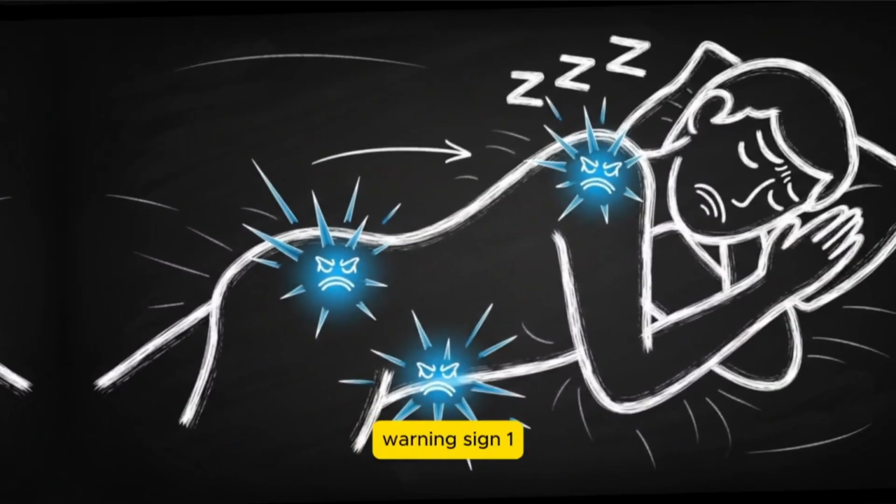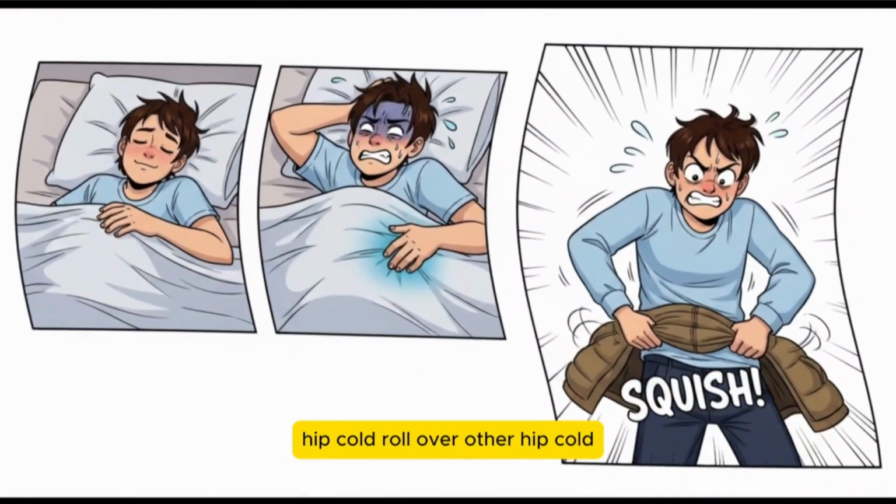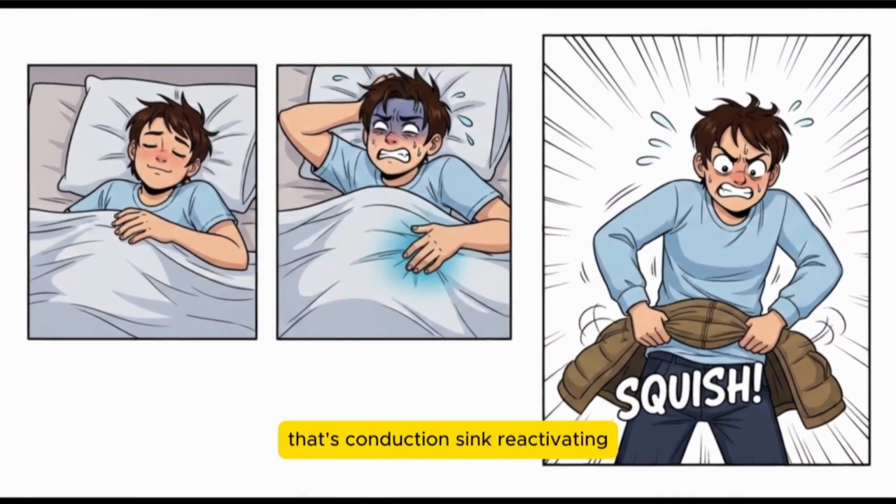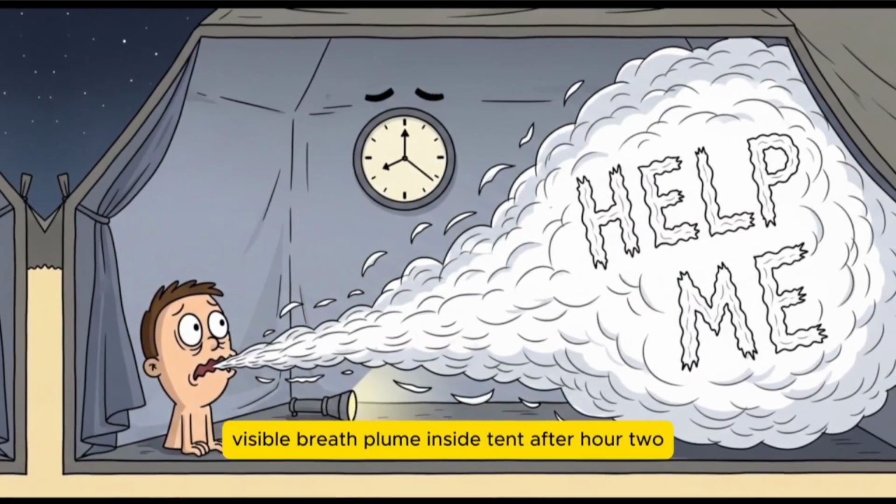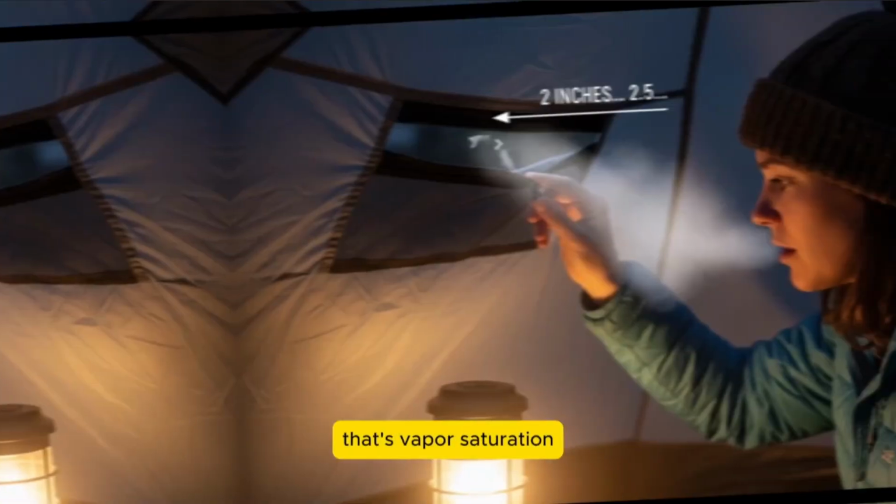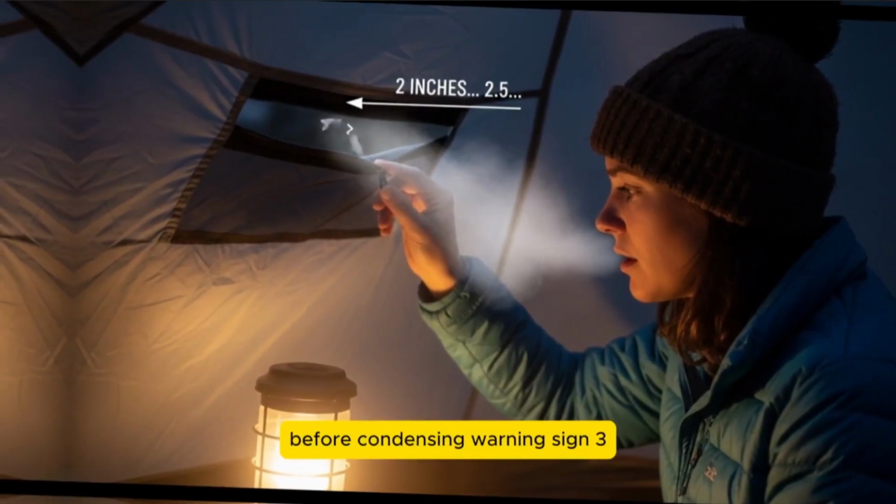Warning sign 1, localized cold spots that follow your body position. Hip cold, roll over, other hip cold. That's conduction sink reactivating, add clothing stuffed beneath pressure points immediately. Warning sign 2, visible breath plume inside tent after hour 2. That's vapor saturation, open vents incrementally until plume dissipates before condensing.